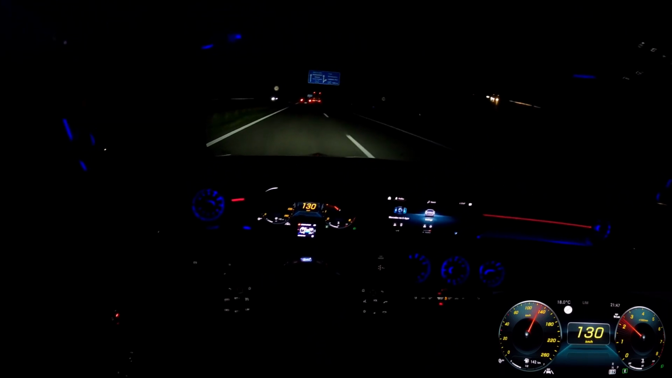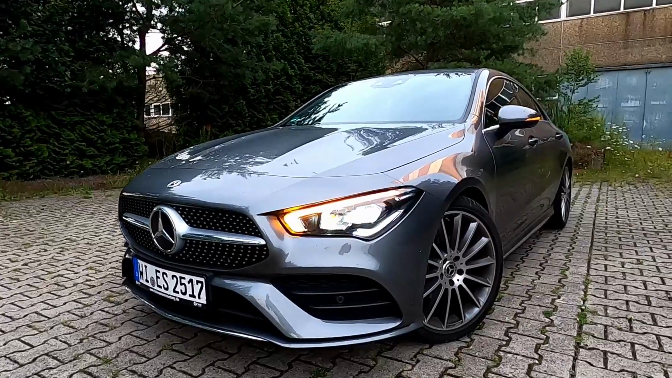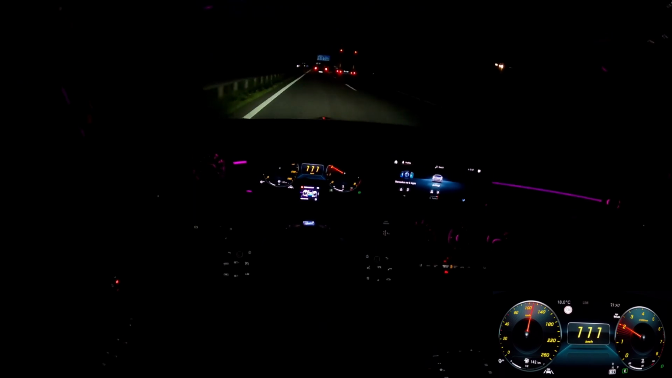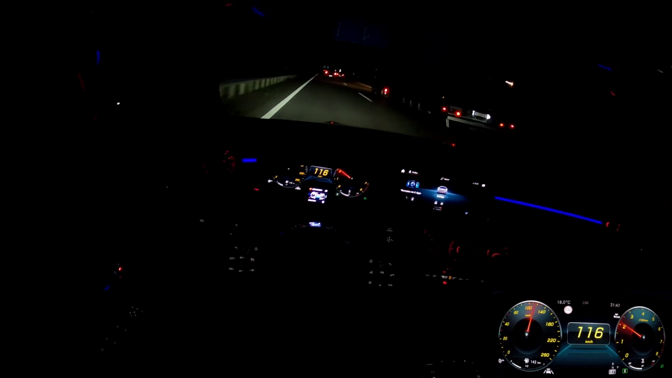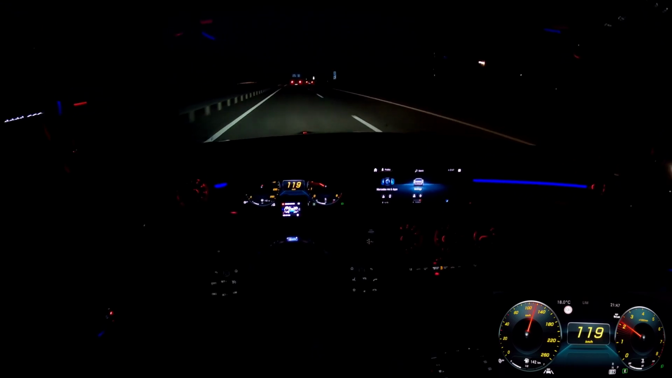So first things first, this thing looks absolutely beautiful. I really love the design of this. It looks really like a shrunken CLS, and I actually think this one somehow looks better. I think the design just looks better on a slightly smaller car. Although this thing is actually not as small as you may think, especially due to the profile, it looks a lot longer and sleeker than it actually is. So really like the design.